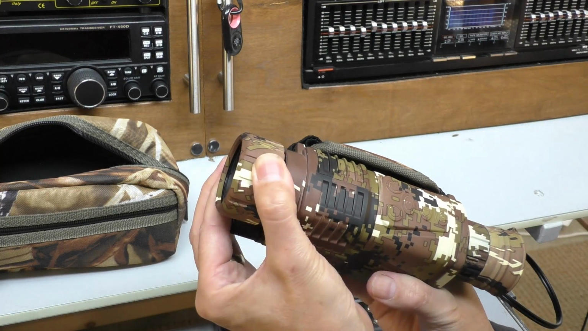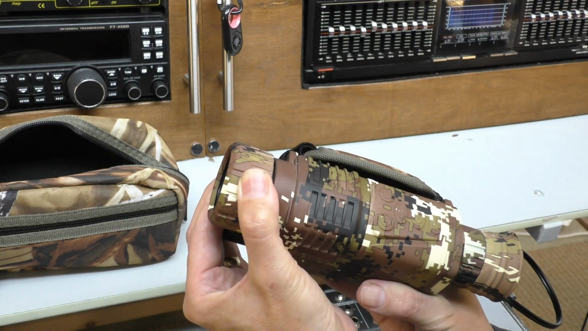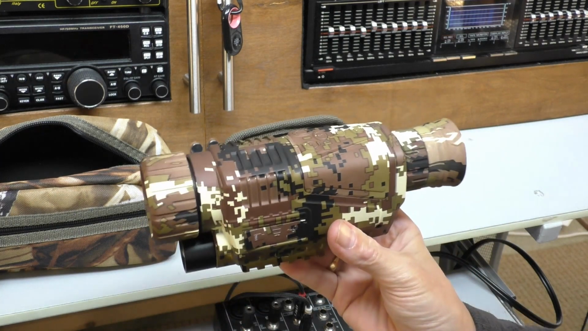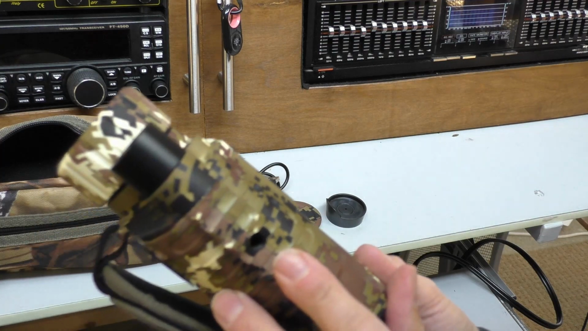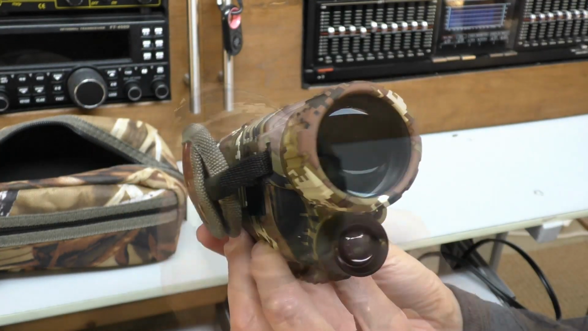The focus ring on the end of the main objective lens is very smooth and it is very linear, which is a good thing because this scope does have a very narrow depth of field, so you're going to be adjusting that focus quite regularly. And finally, on the bottom is a standard tripod screw socket.